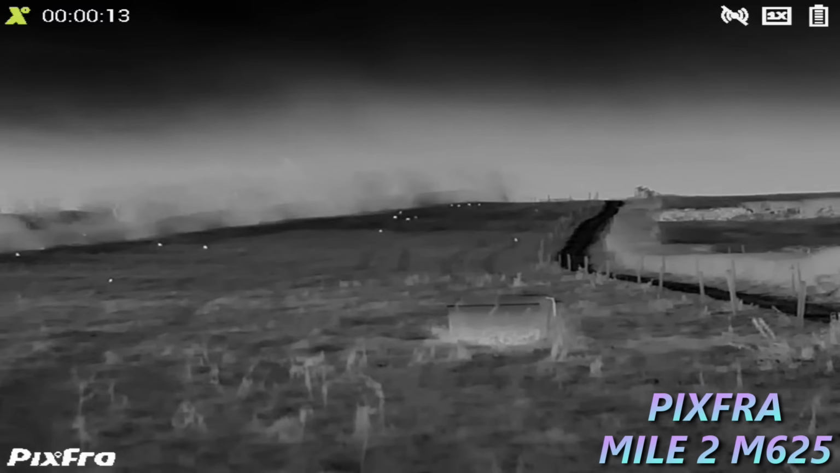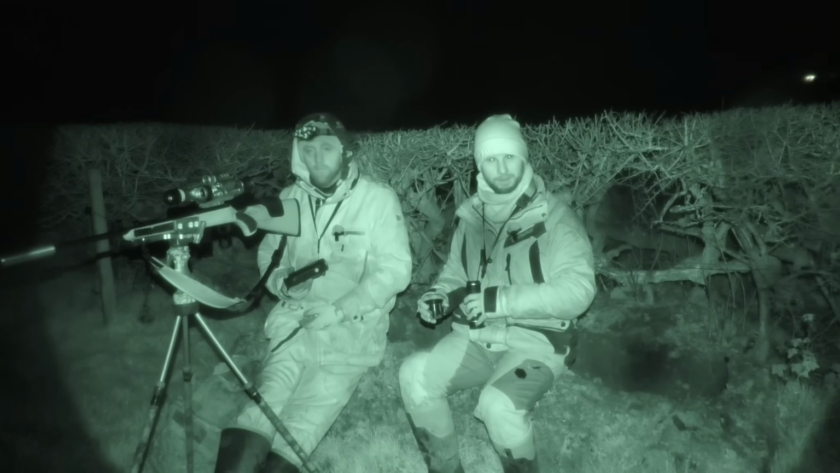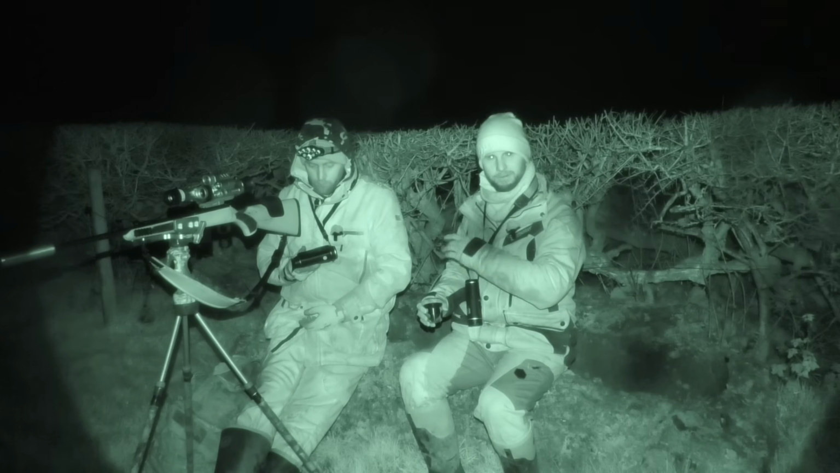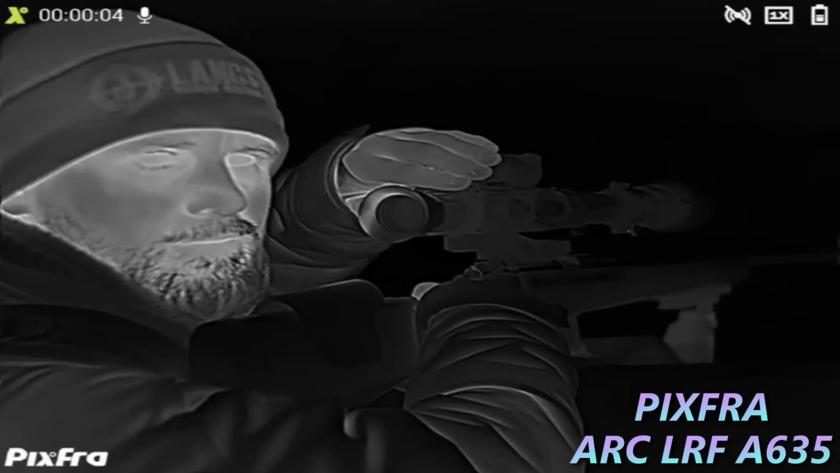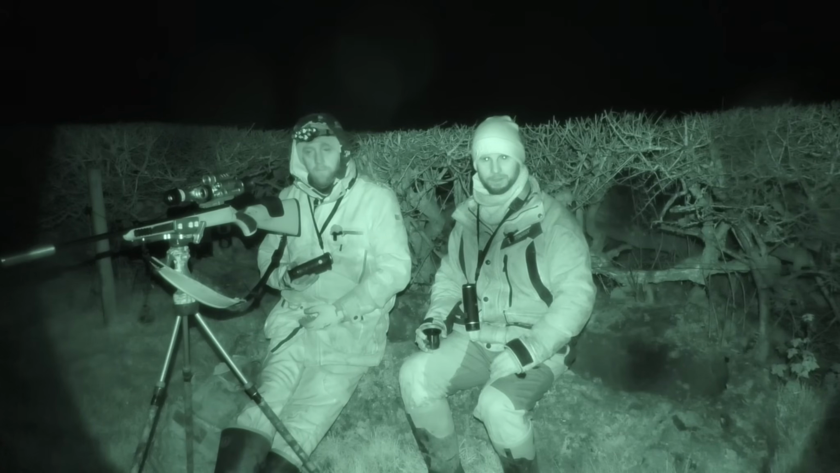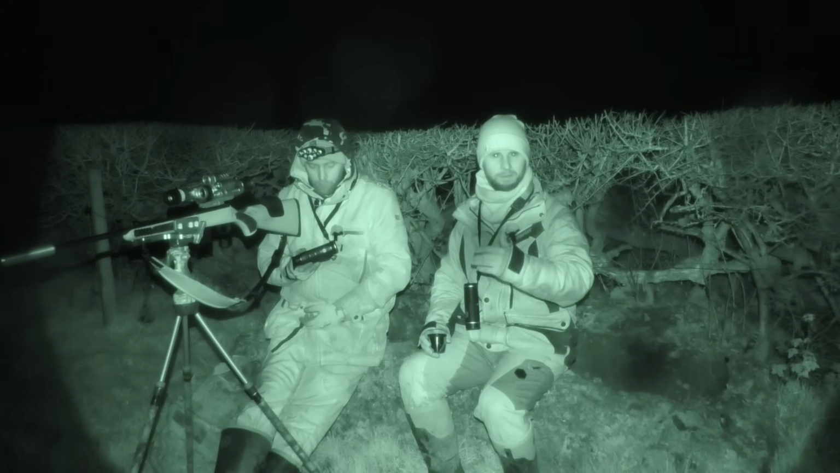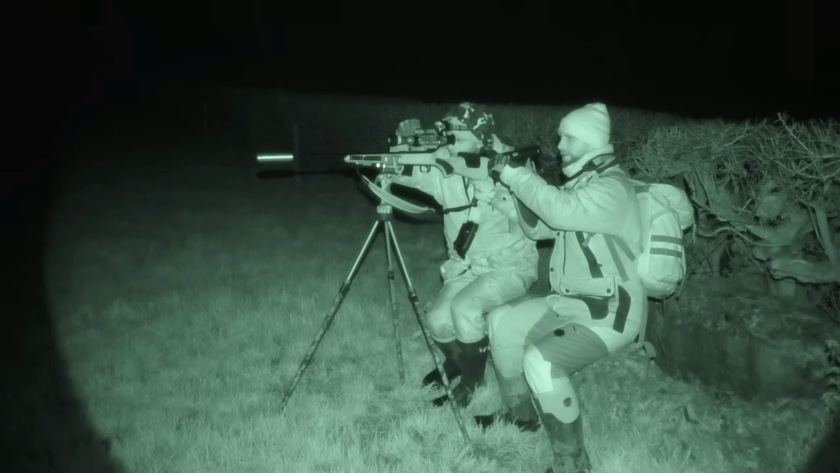This Mile series would probably be better suited to your rat shooting and things like that, closer range, but it's still capable of going out for really long range rabbits. Whereas the ARC LRF, the A635, is in the higher price bracket. You're going to get a clearer image and things like that. But they do have the same sensor. That one overall is a higher quality image. So it depends what you're actually looking for if you are looking to buy a thermal. You see that one on the right?